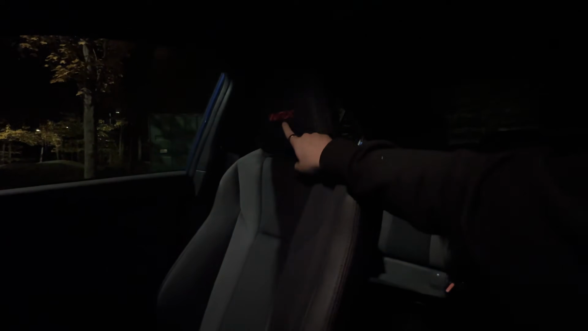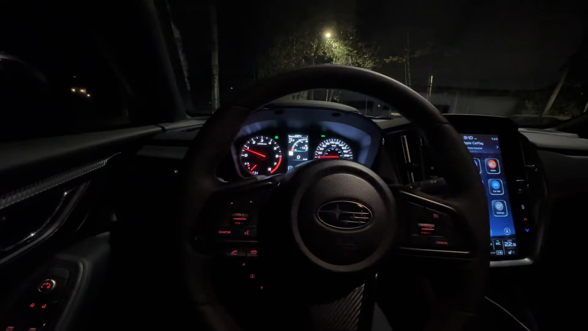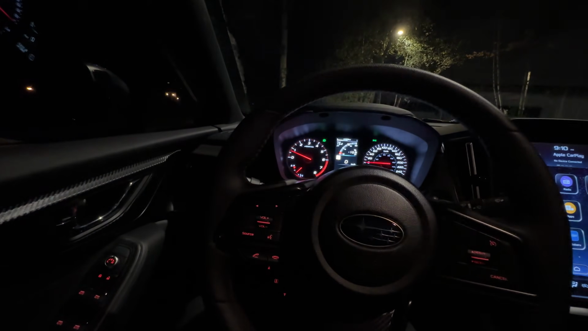I like the WRX logo on the seats here and the nice feel. It's all very nicely laid out. A little bit of red. I like the red accents inside, kind of accents everything nicely. So yeah, let's take it for a little POV drive. I'm gonna strap the GoPro under my forehead.